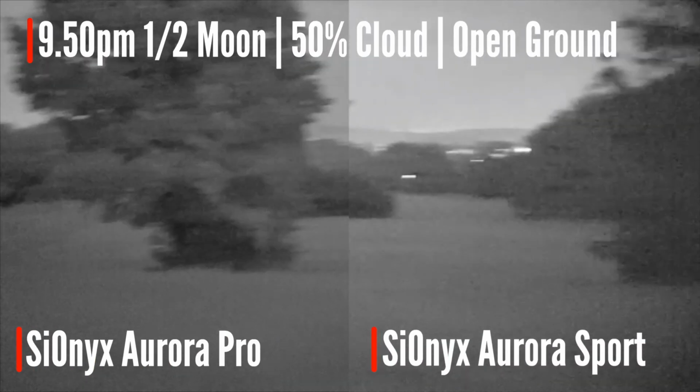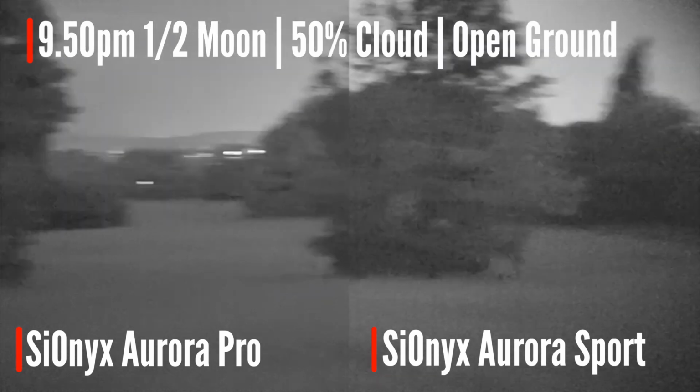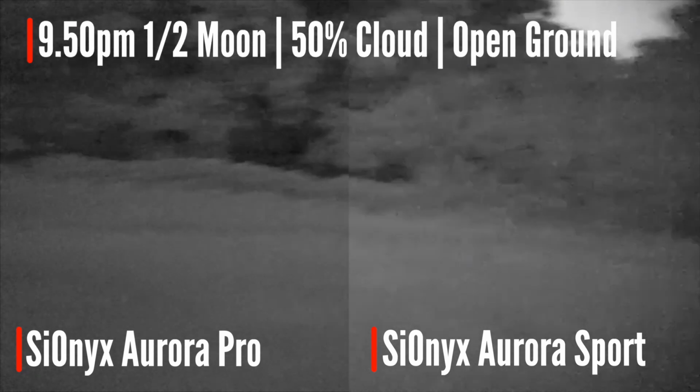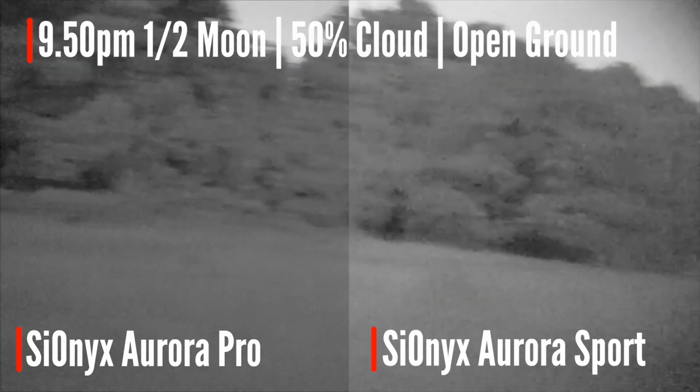Just my own safety, I think I'm going to break out my phone. So this is just the light from my iPhone. 50% moon, about 30-40% cloud, so it's fairly overcast. There's no light source here other than the sky. I'll just do the standard sweep for you. I've turned it onto grayscale now, so this is grayscale, 30 FPS, 360p, so this might give us a bit more sensitivity.